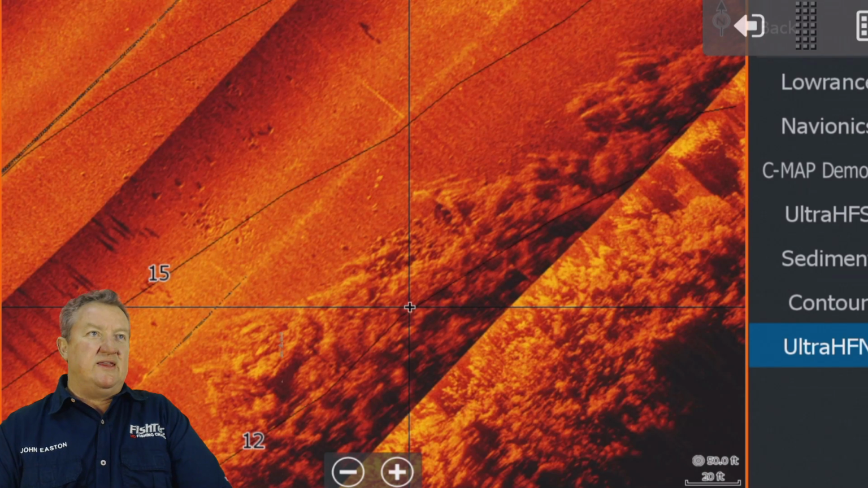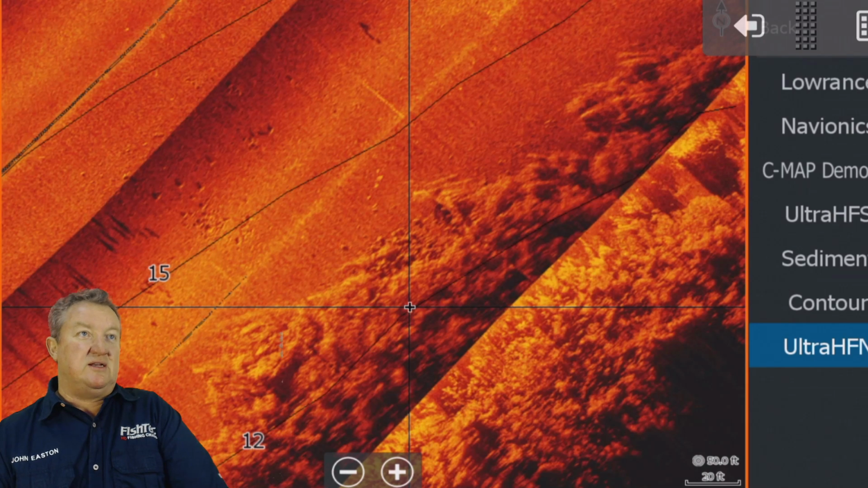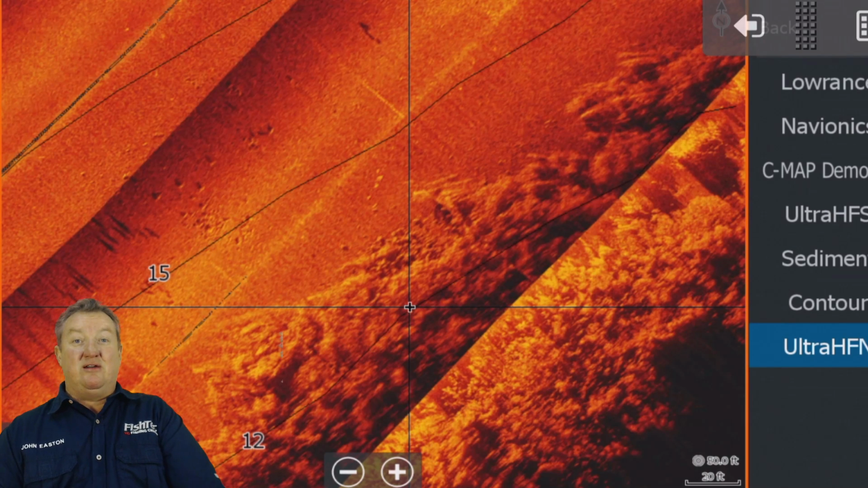Let's see what Mike says. That's the key to vegetation fishing, is what's mixed in with the weed line, rocks or timber. Hey, there we go. There we go, guys.